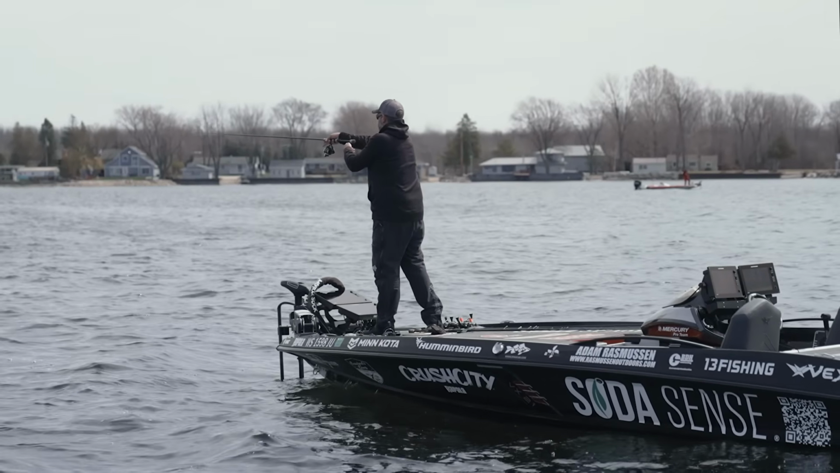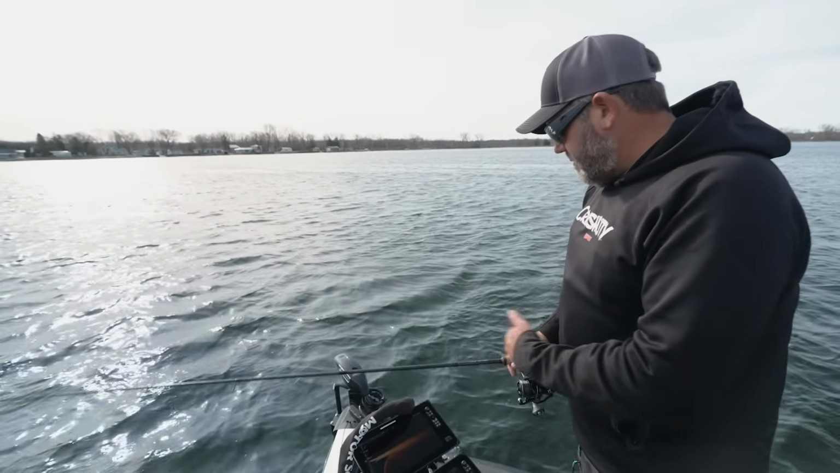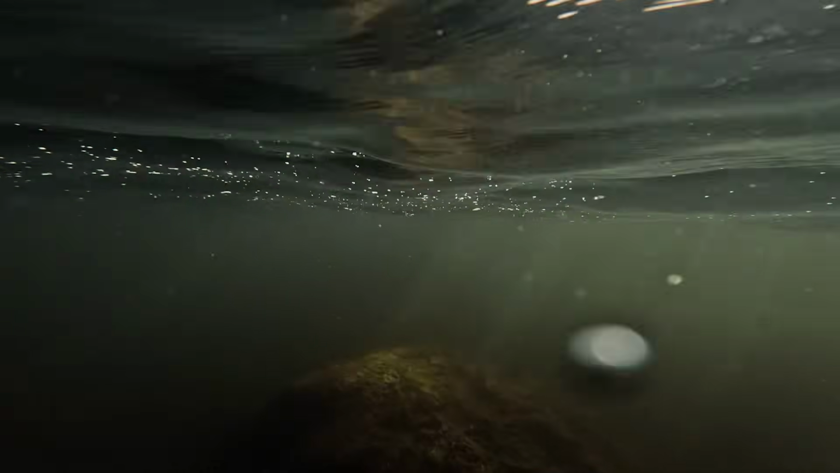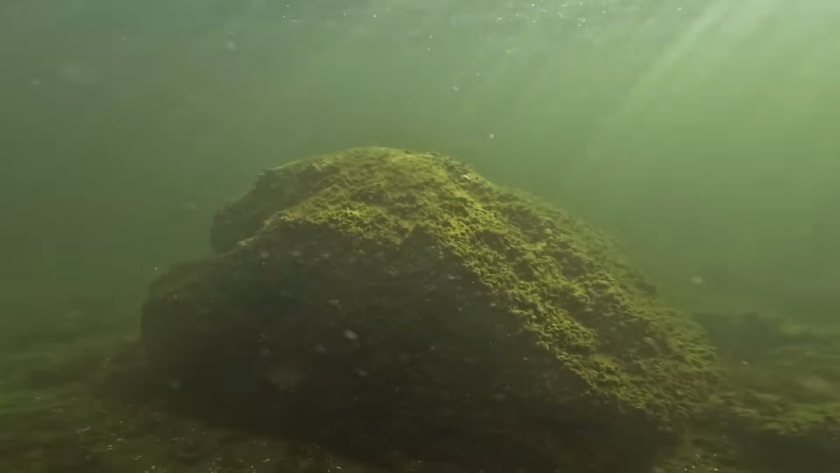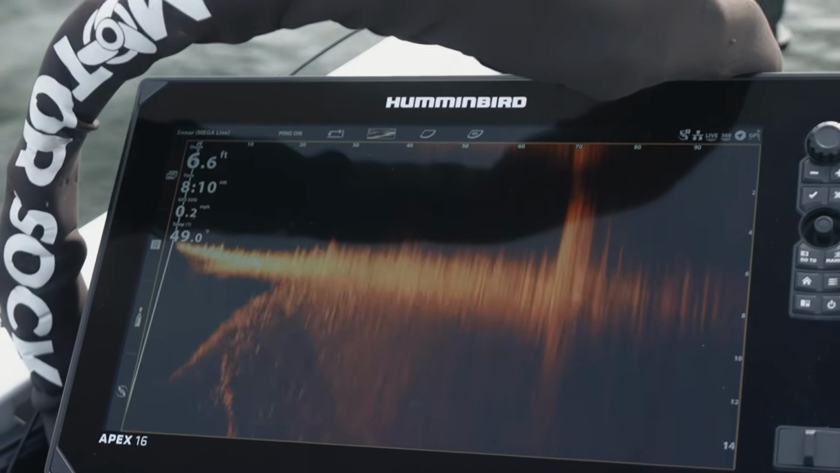So another thing, like how tall objects are in the water, whether it be a rock or a tree, sometimes it's hard to see, on your 360, how high that object is sticking up off the bottom. Or if you scan your live over it, that gives you a definite answer of how tall that object is.